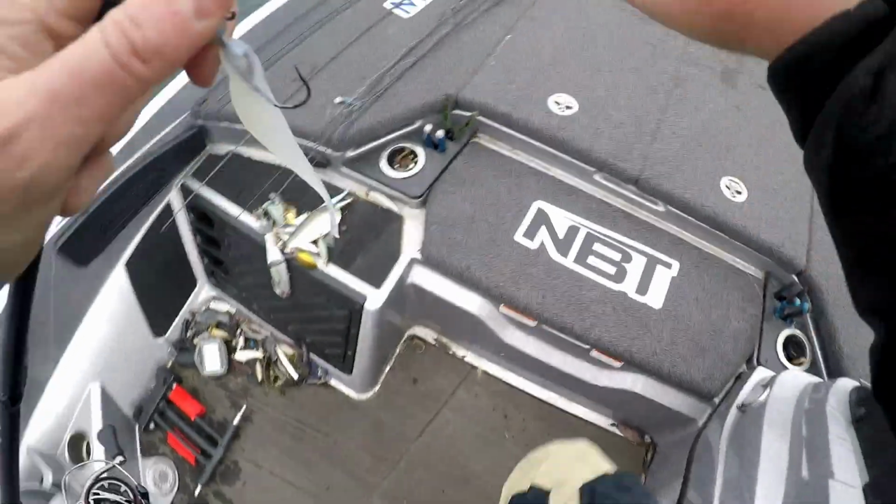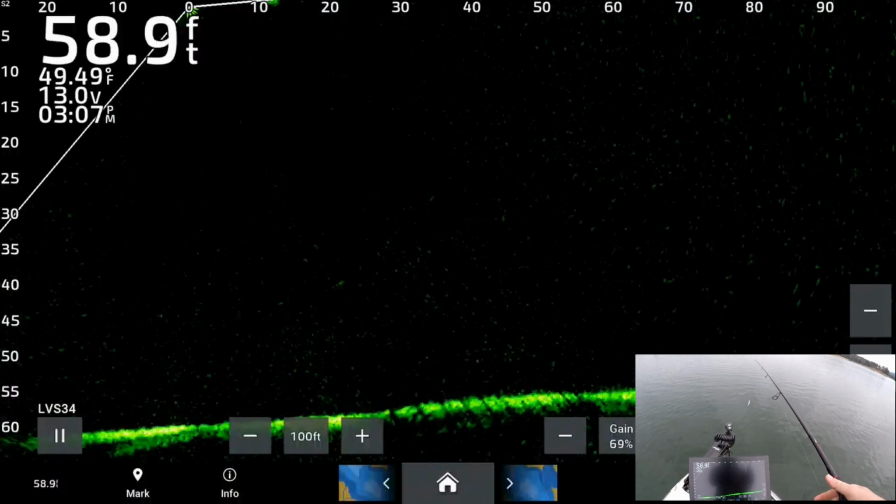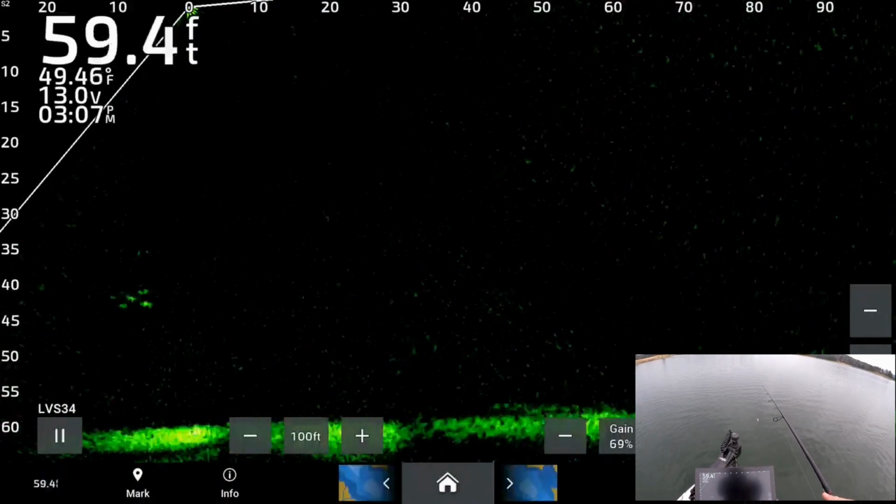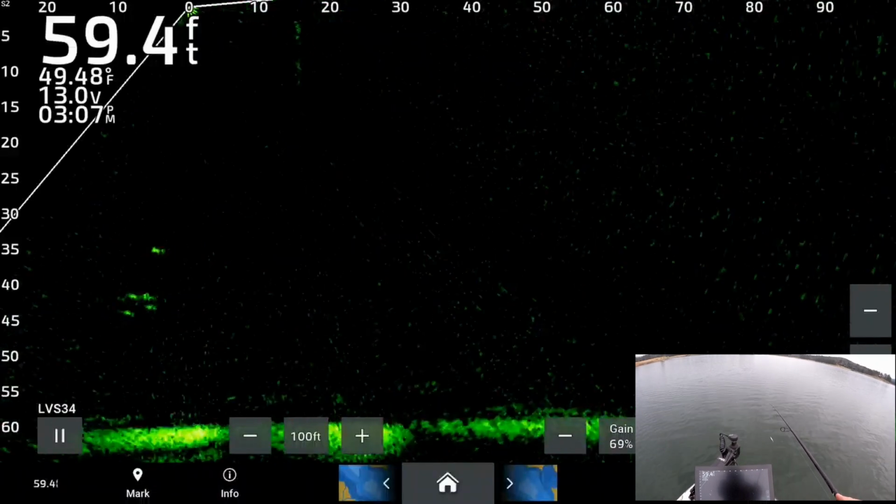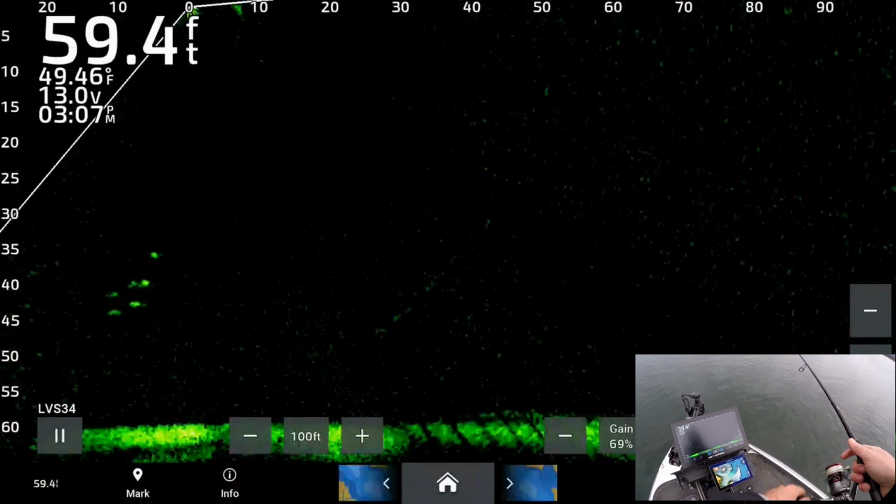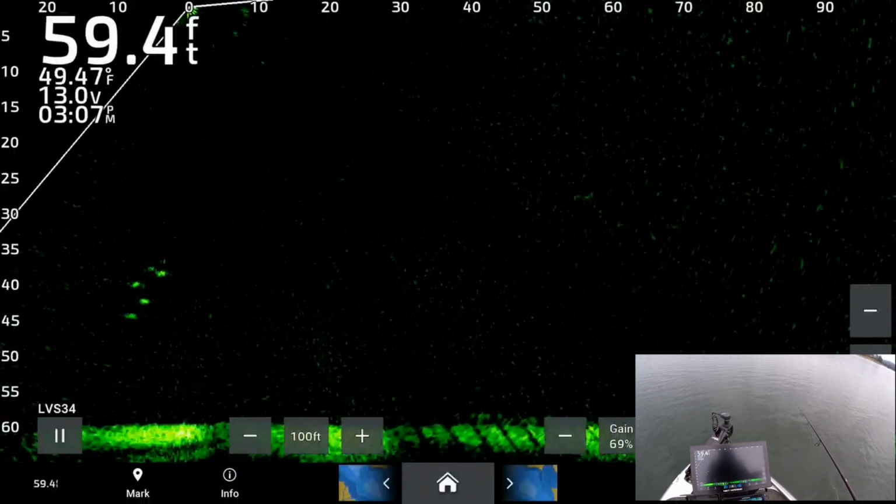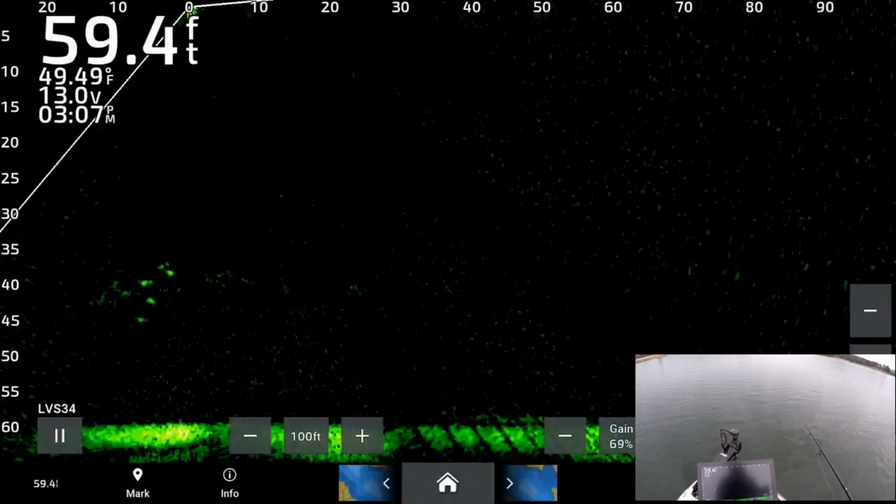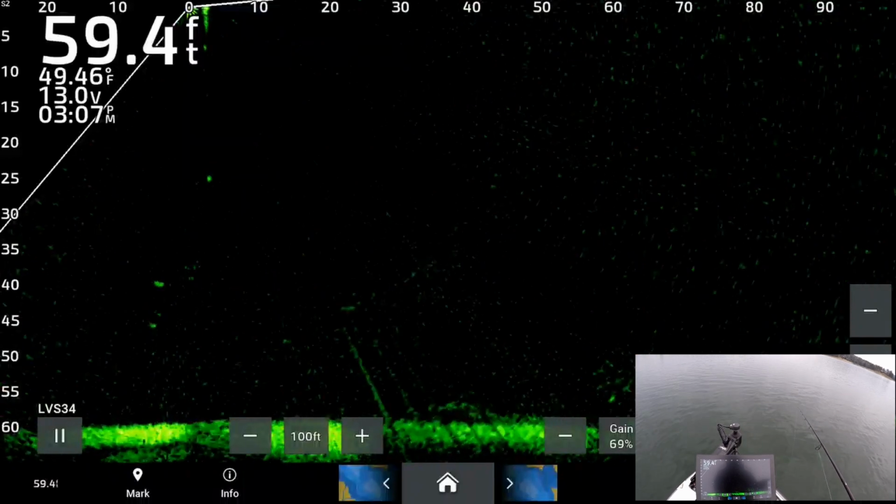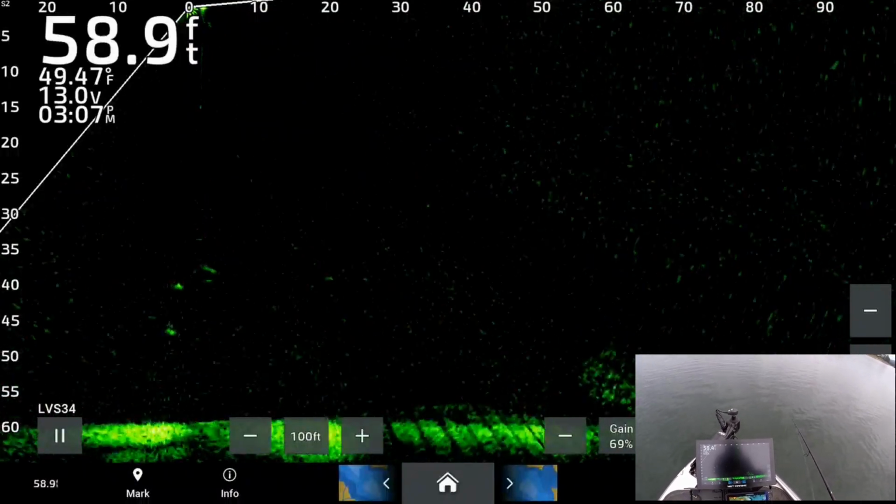2 more right under the boat. I just saw them. Oh gosh, look at all of them. See if we can get some of these. Oh, here they come.